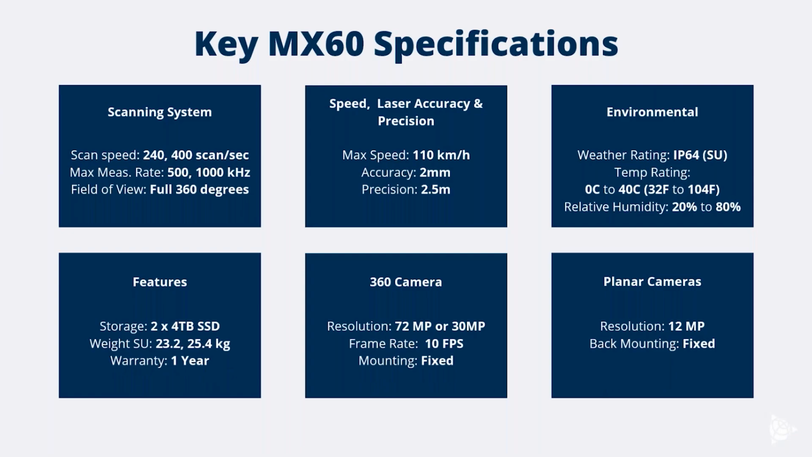So 360 camera, as I mentioned, we have a 72 or 30 megapixel, depending on what you're going for. And then we have just the one planar camera, which is that downward back-facing camera.